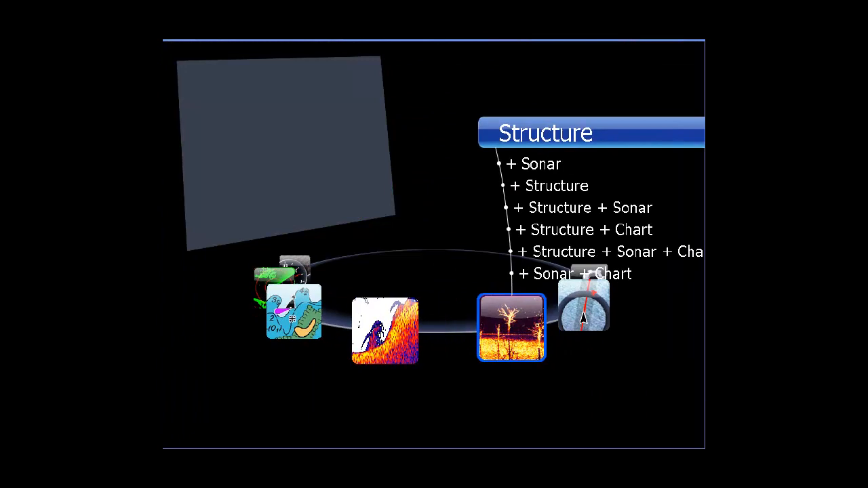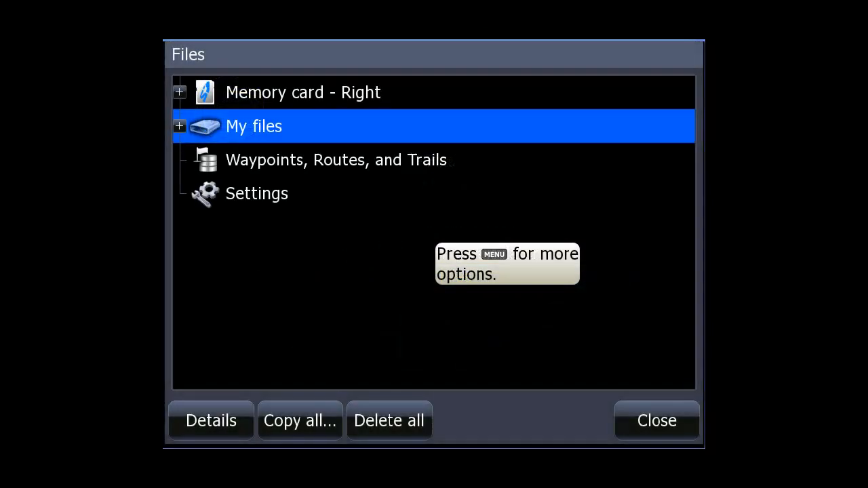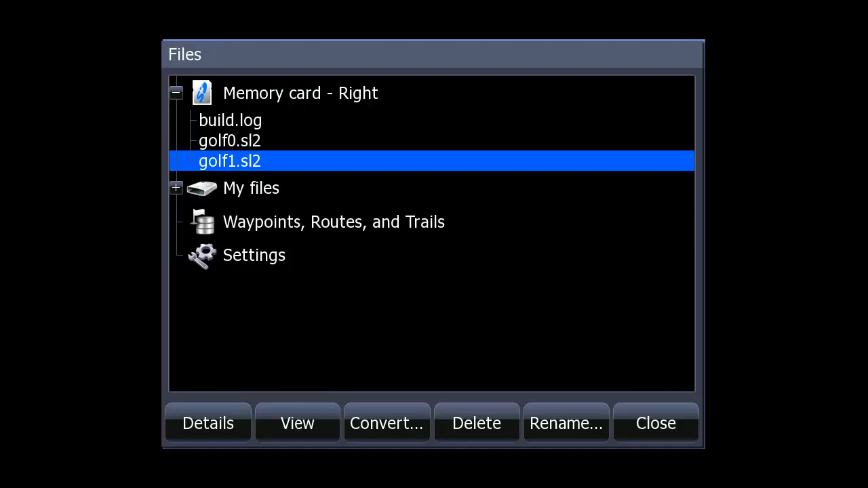You press Pages. Let's go over to Utilities. Go to Files, go into My Files. Now if you had a memory card, you'd go into your memory card, either right or left, and know which one is your blank card. You would then select the memory card instead of Files, and then you would select the file that you've recorded.